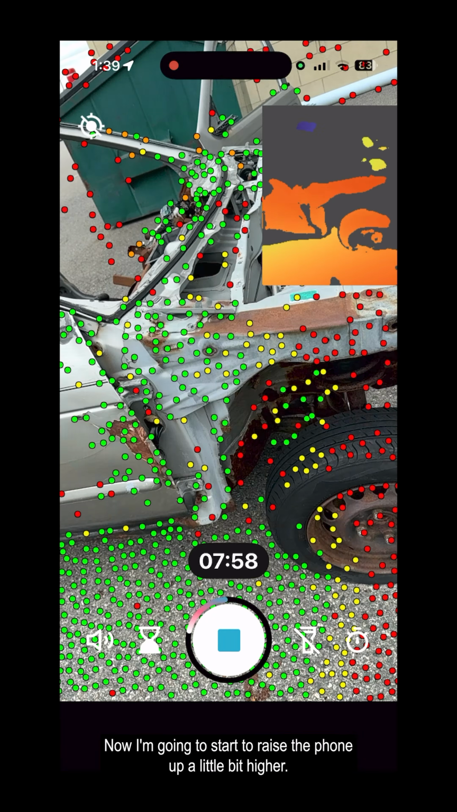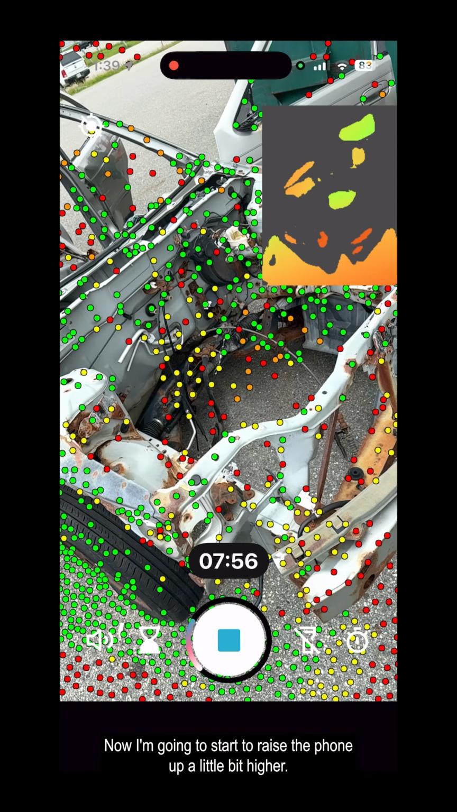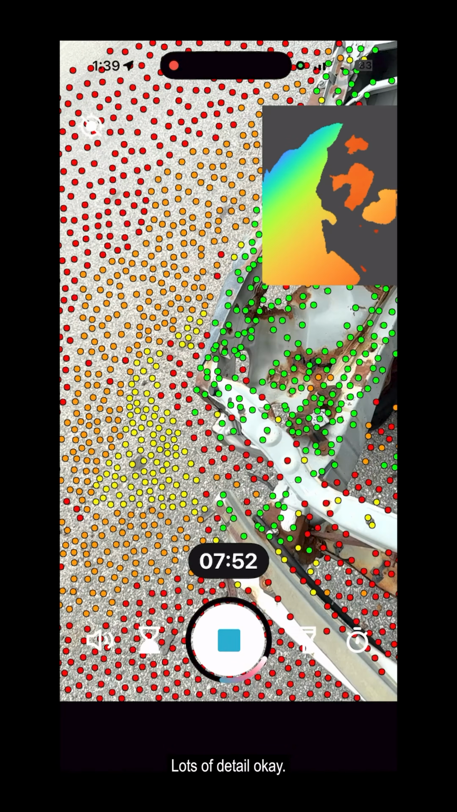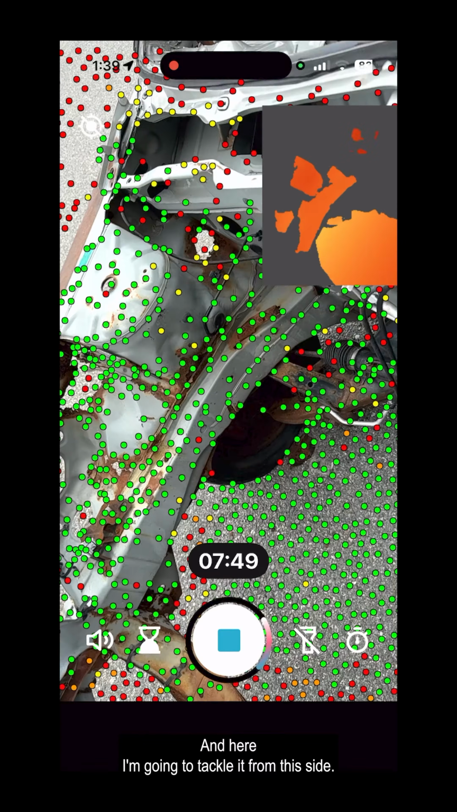Okay, now I'm going to start to raise the phone up a little bit higher, and I'm going to get this front open part here. Lots of detail. Okay, and here I'm going to tackle it from this side.